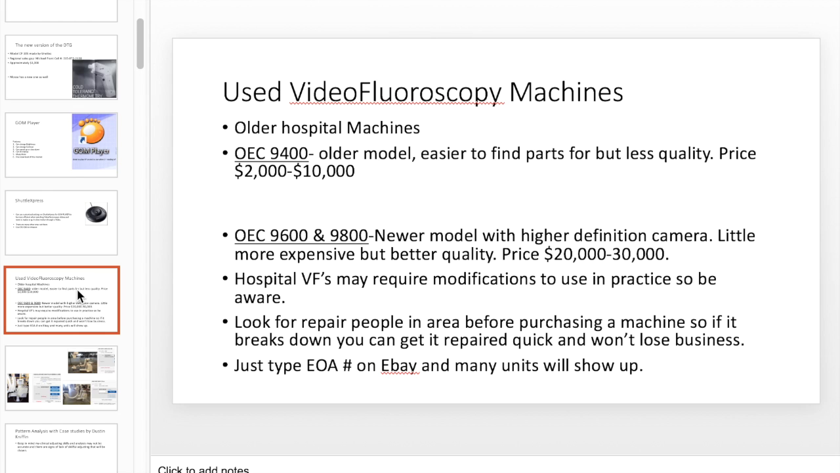Some video fluoroscopy machines. Since we don't have any currently, there's talk of one being made, but we'll wait until that day. These are the ones that they use in the hospitals. So they're OEC 9400, OEC 9600, 9800.